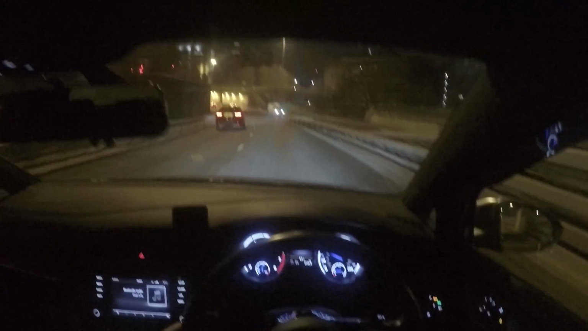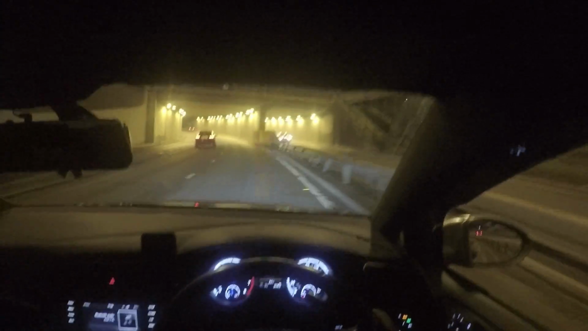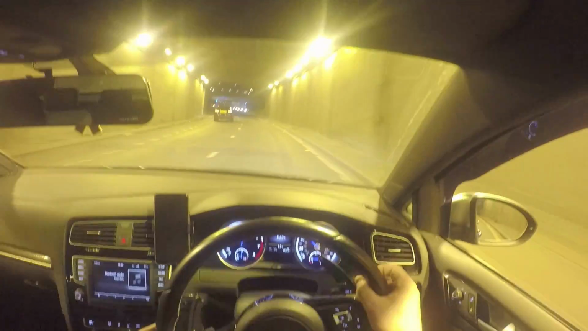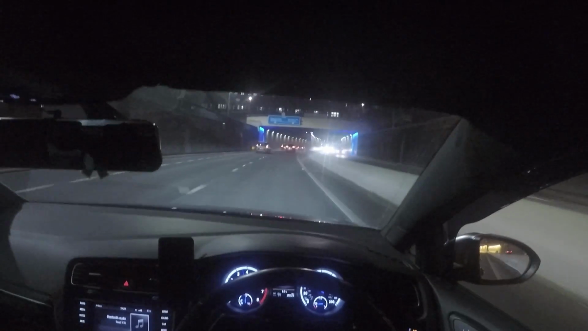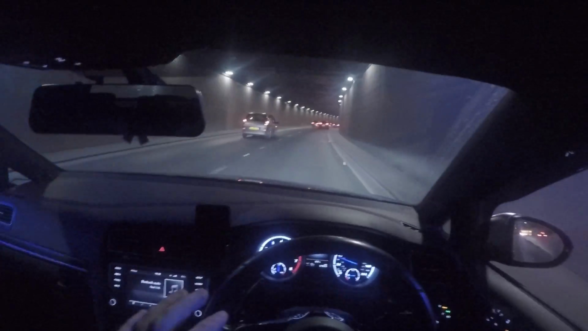So I'm just going to downshift a little bit, I'm going to open the window. Sorry if you can hear the wind noise. The great thing about this is there's more than one tunnel.